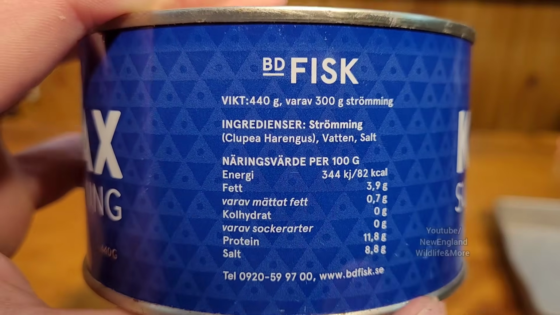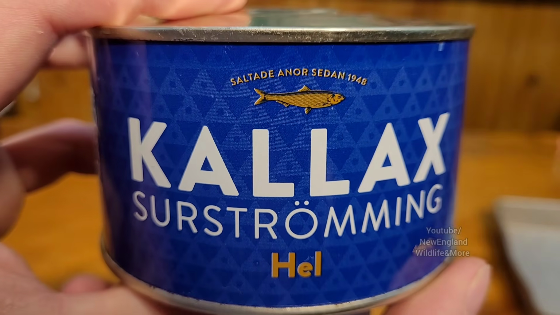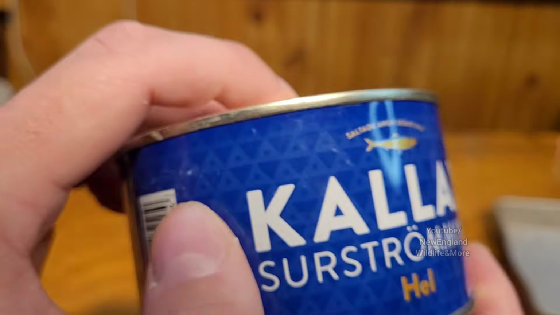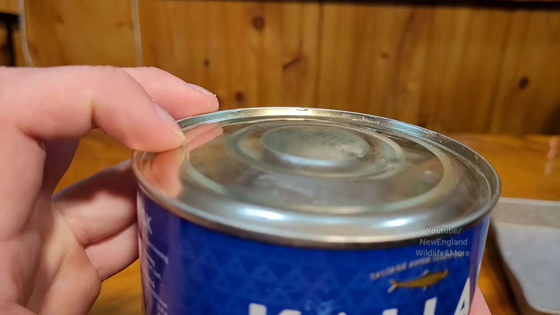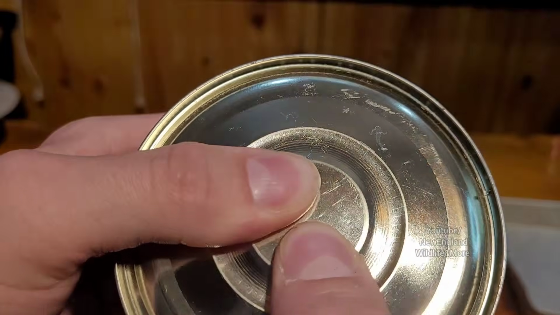When this was shipped to me, it came in bubble wrap, inside a little box, inside an envelope. It was packed very nicely. There's a lot of scrapes and scratches all over this can. Must have happened before it was packaged and shipped to me. If you take a look, this can is extremely bulged, which is amazing. It's not expired or anything.